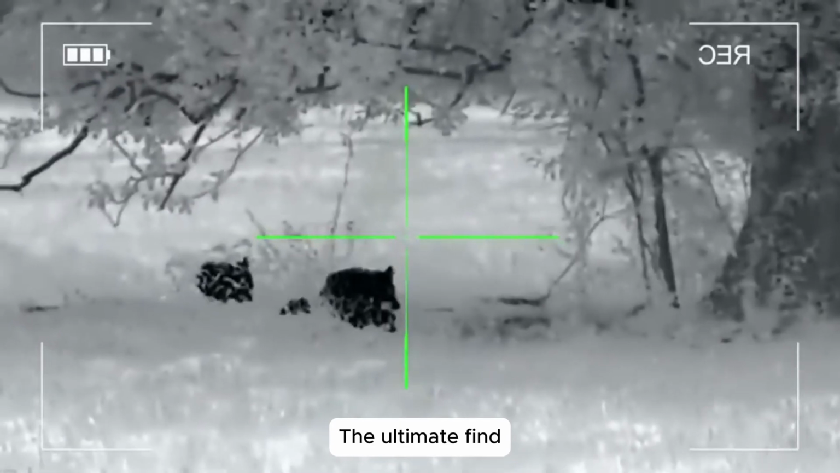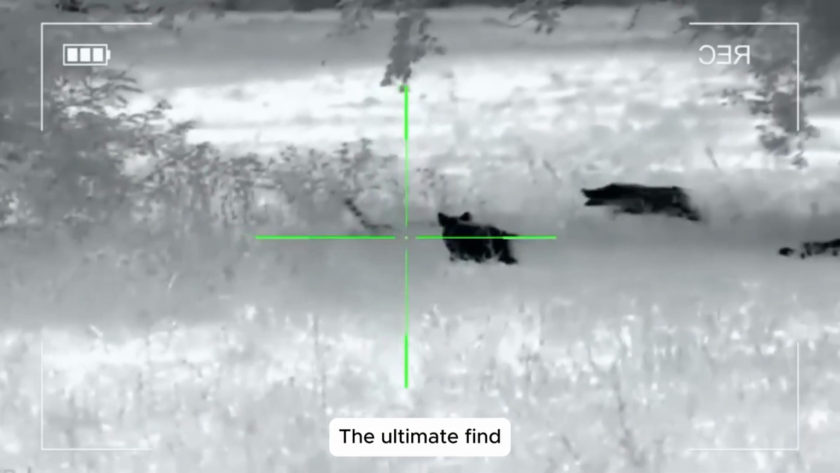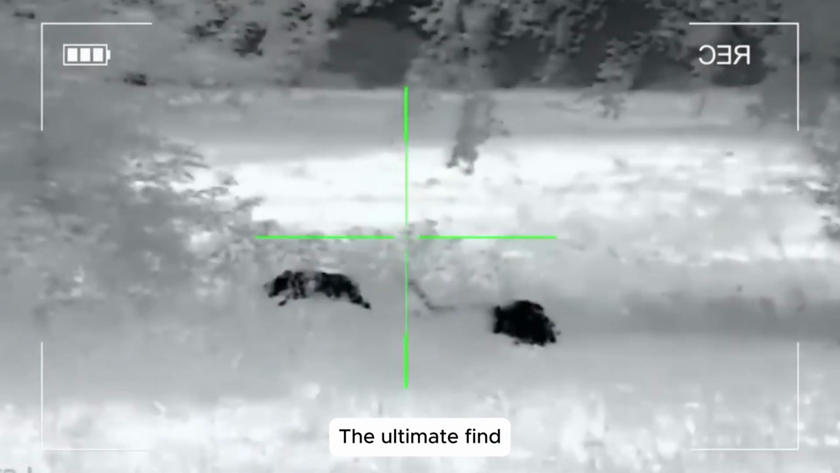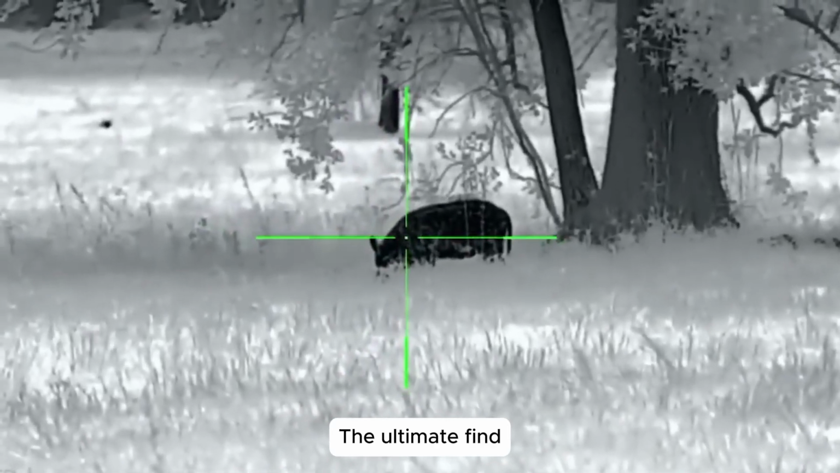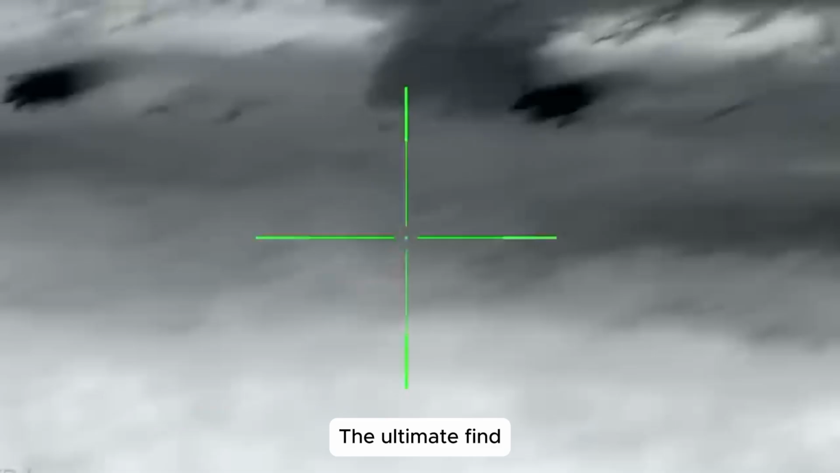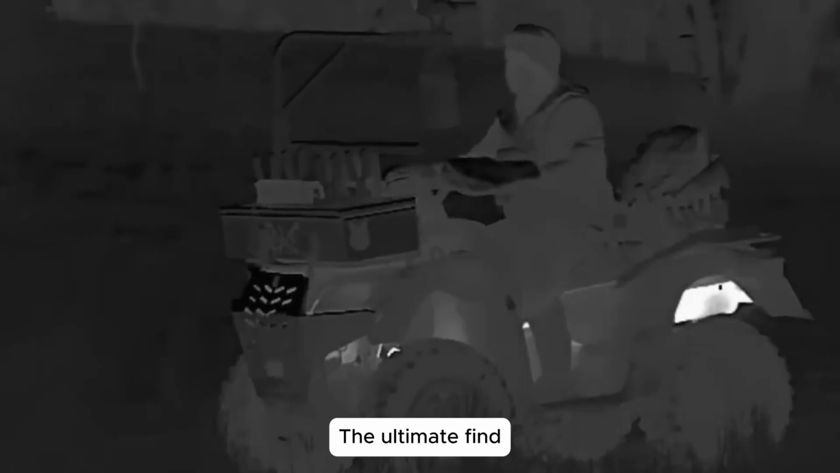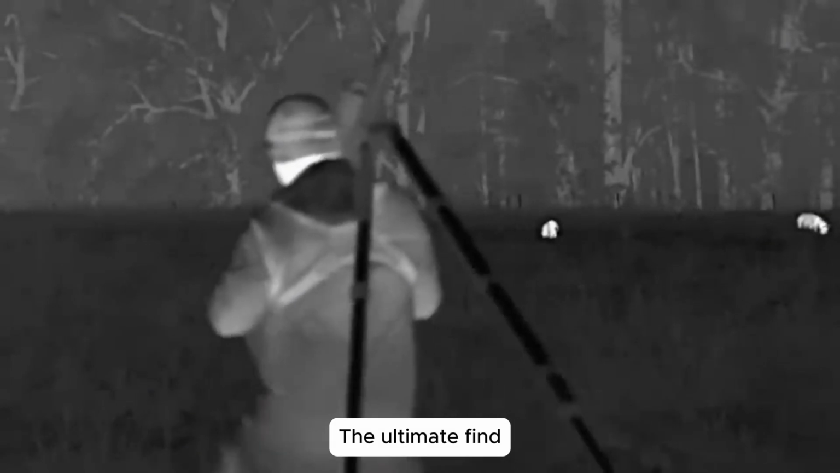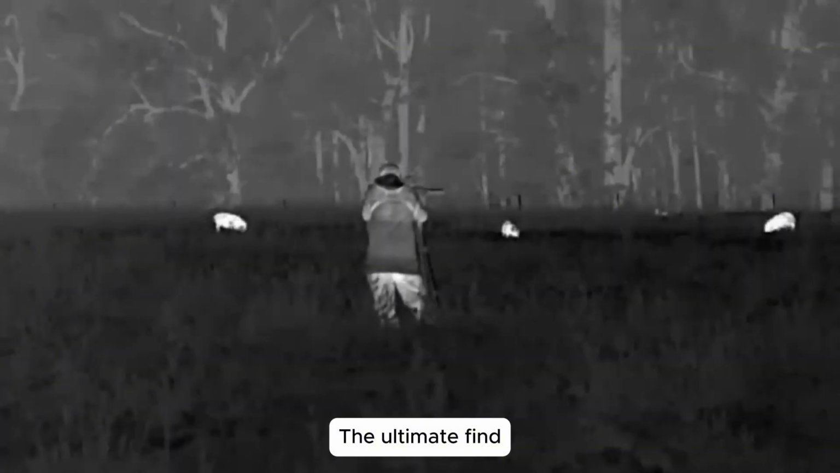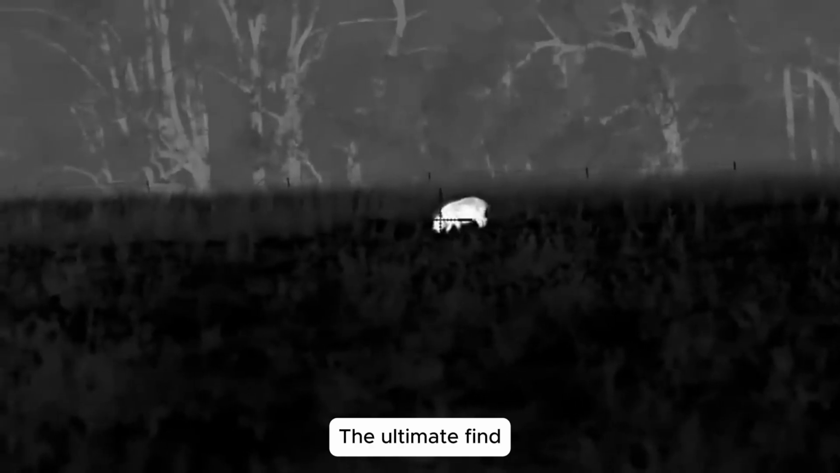Another group of boars had been spotted near the forest's edge. We moved swiftly, like ghosts in the darkness. Through my scope, I locked onto a large boar and fired. It collapsed, and panic spread among the herd. They bolted in all directions, but we were ready. I tracked their movements and fired again, dropping one after another. Gunshots rang from my team's positions, each report signaling another invading beast brought down.